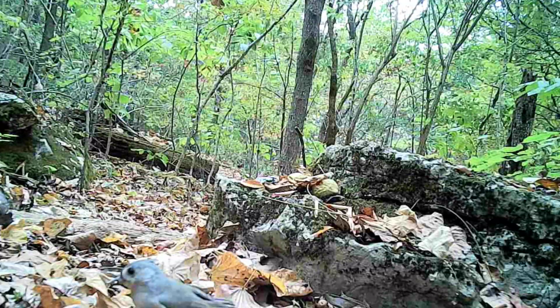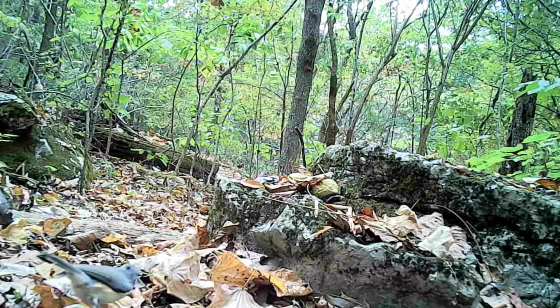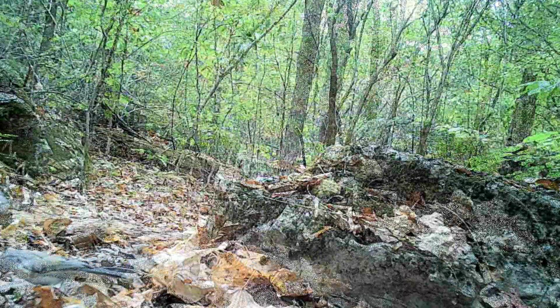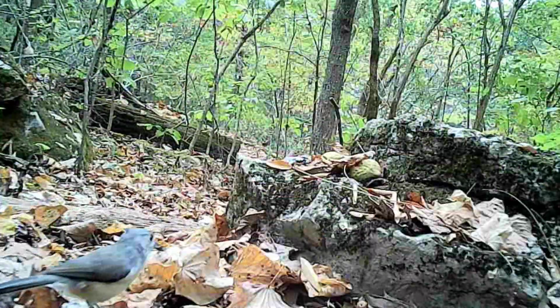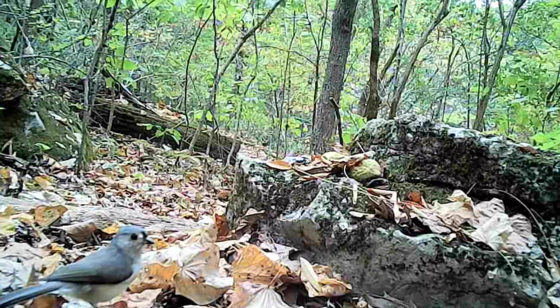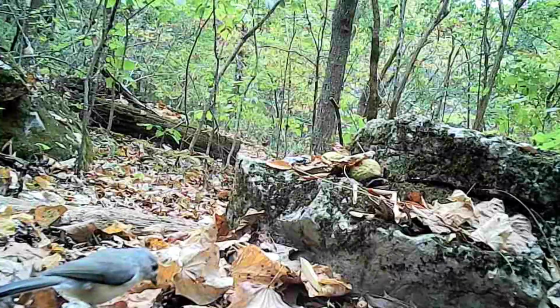And at the log, there's a little titmouse. Now they like these acorns too. They're picking around on them, hoping the other animals will bust them open where they can get the seeds out of them. The mash. And they'll just pack them off too. All these little animals are working hard.